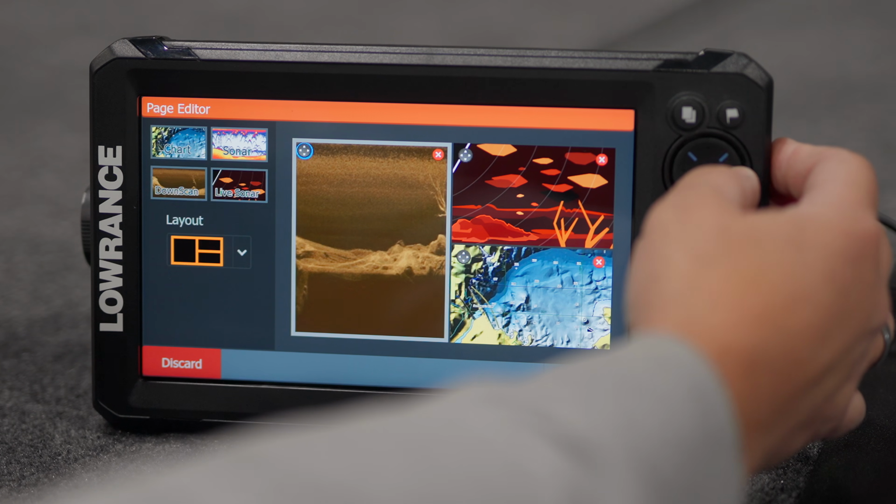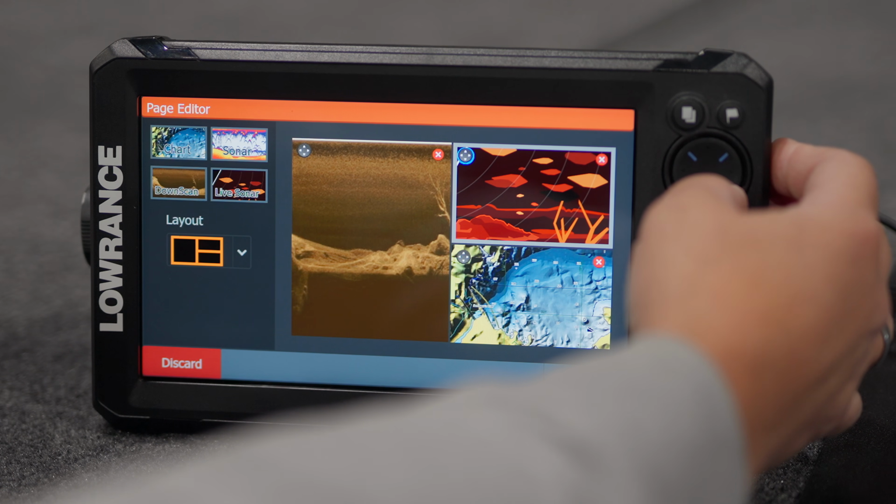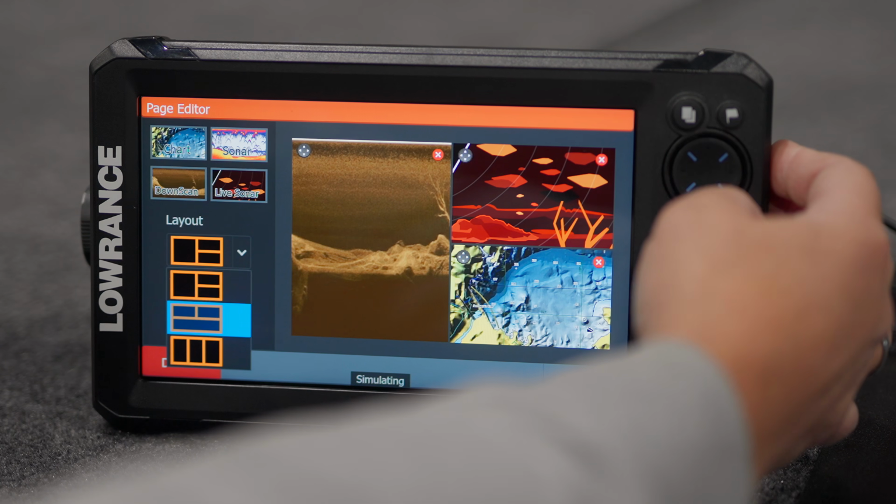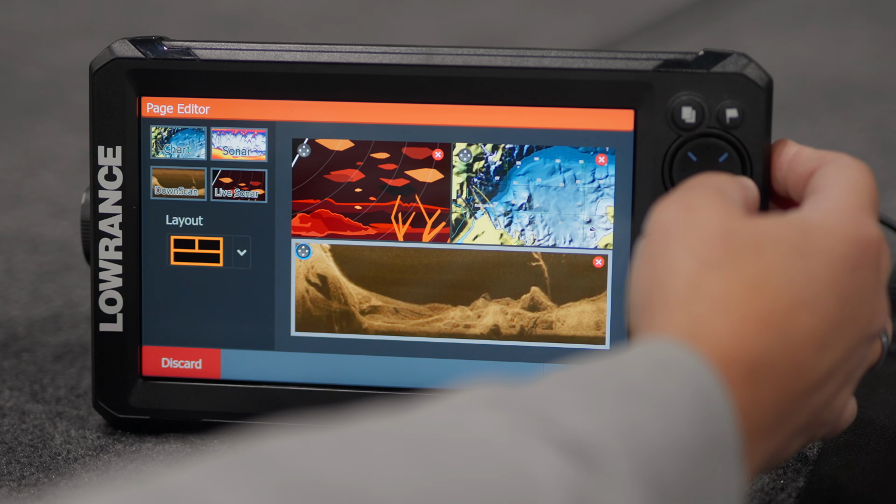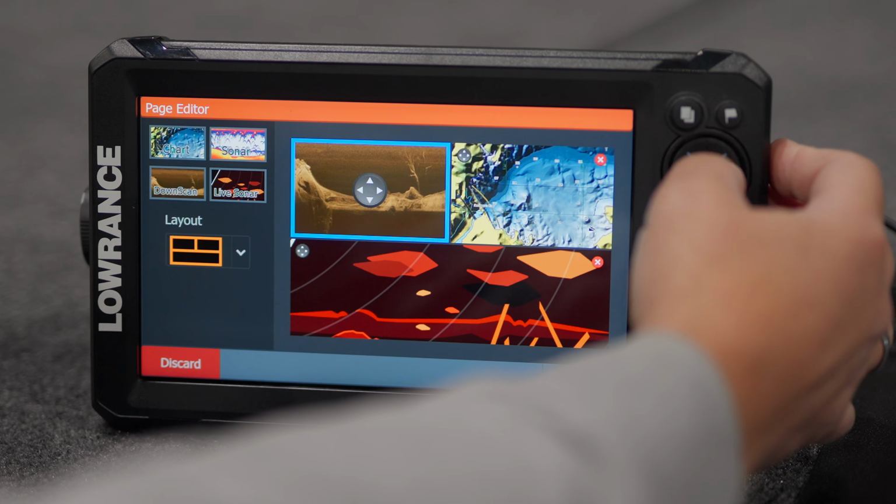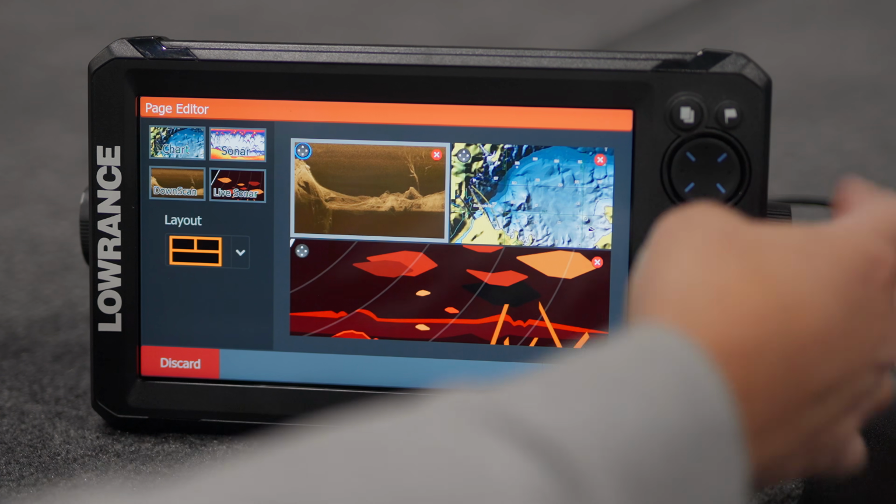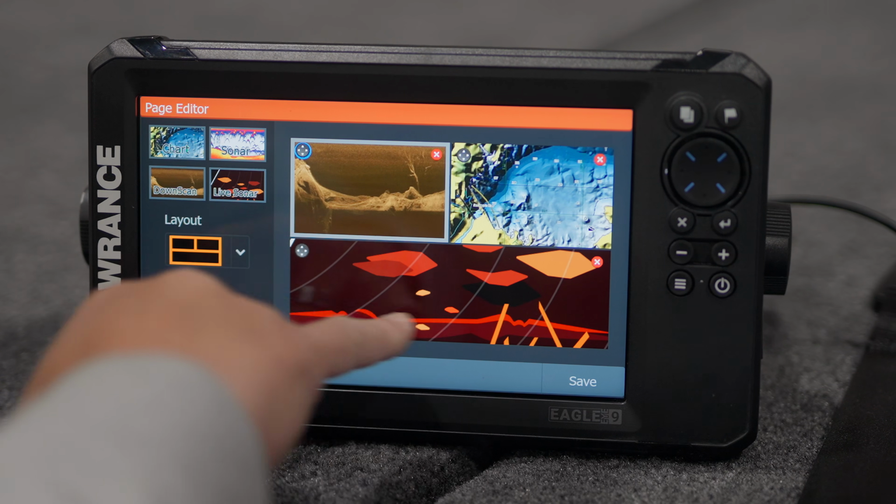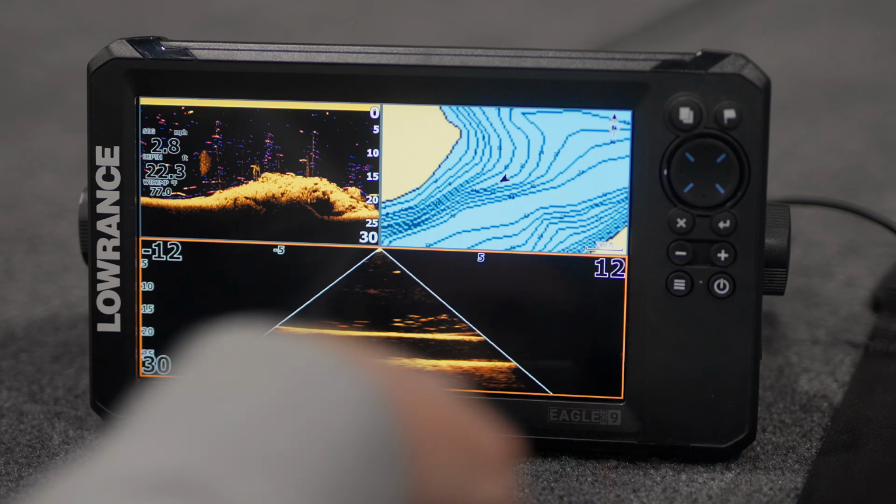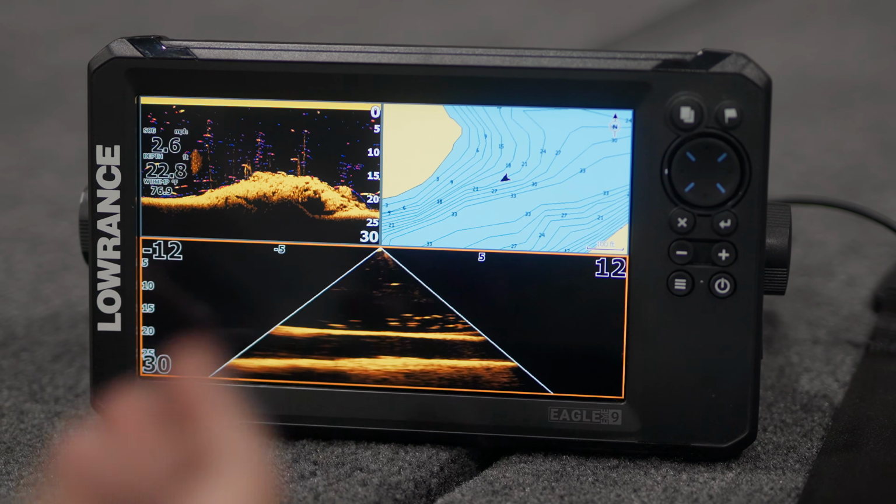Let's go back to our layout, and I want to come over here and change that up to this one. I like this view here. So I want to click on that and move it up there, and then exit out. So I've got down and chart, and then I've got my live sonar. So come down here to save, hit enter, and that's what our screen's going to look like.